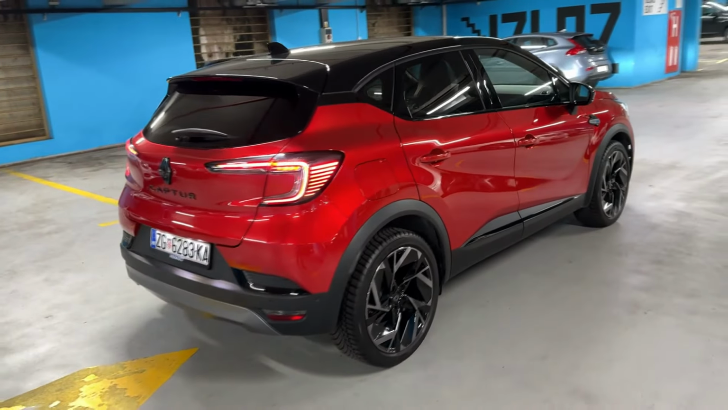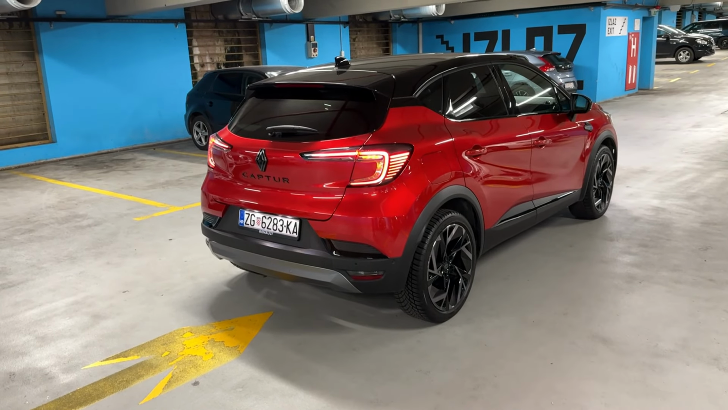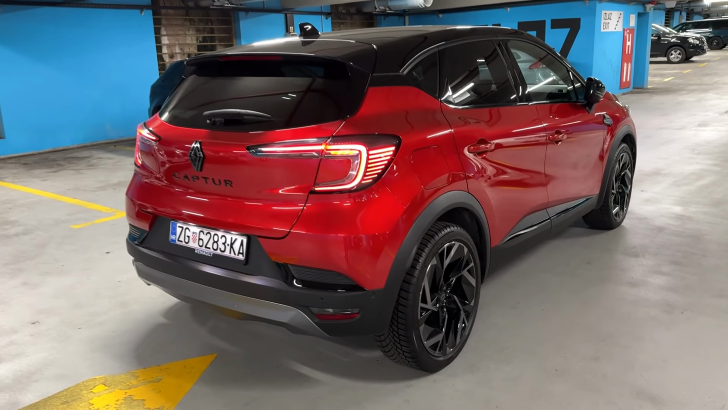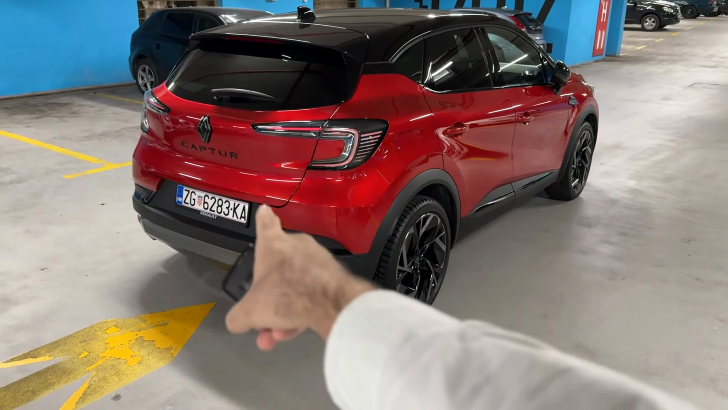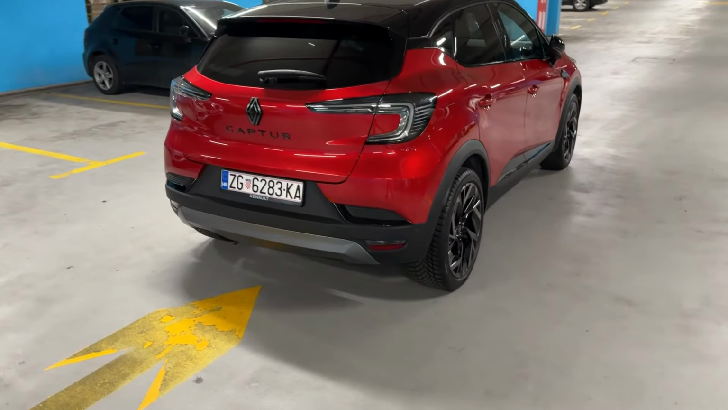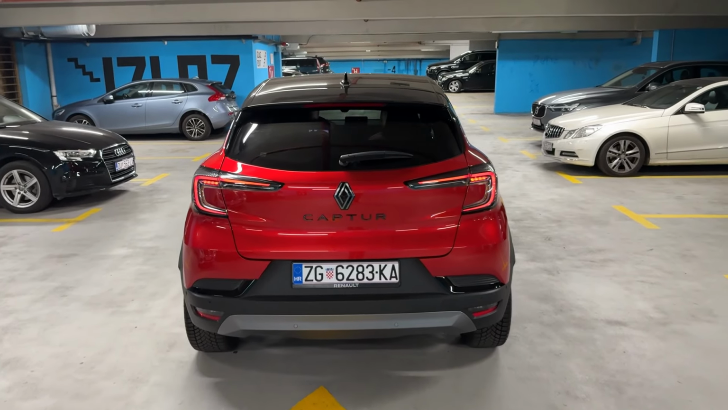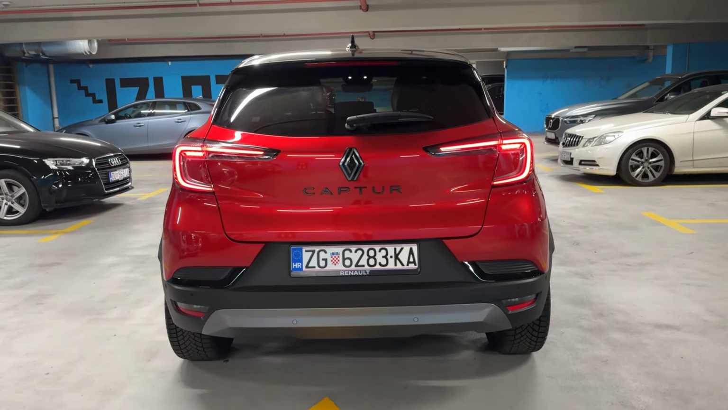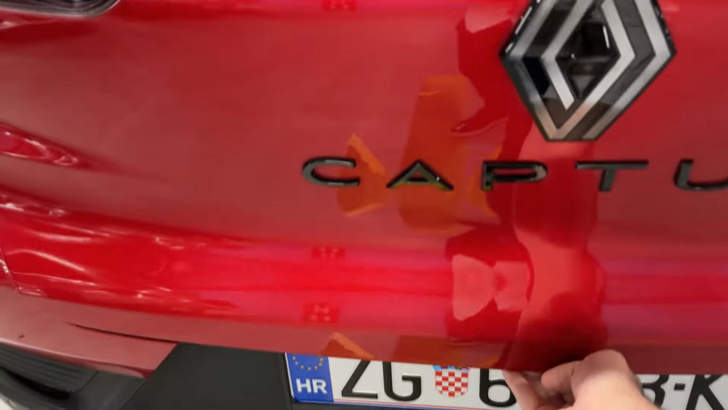Now we move on here to the rear, and actually let me turn off the lights and lock the car. So there we go. This is how it looks from the rear. You see the new covers, and also you can see the new badge, Captur lettering in gloss black. And now I will unlock the car. That is so nice. Let me show you the trunk space.